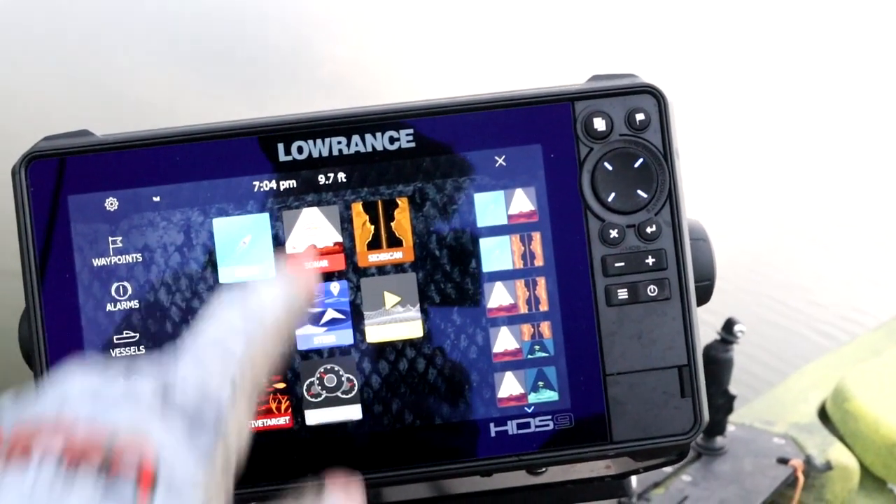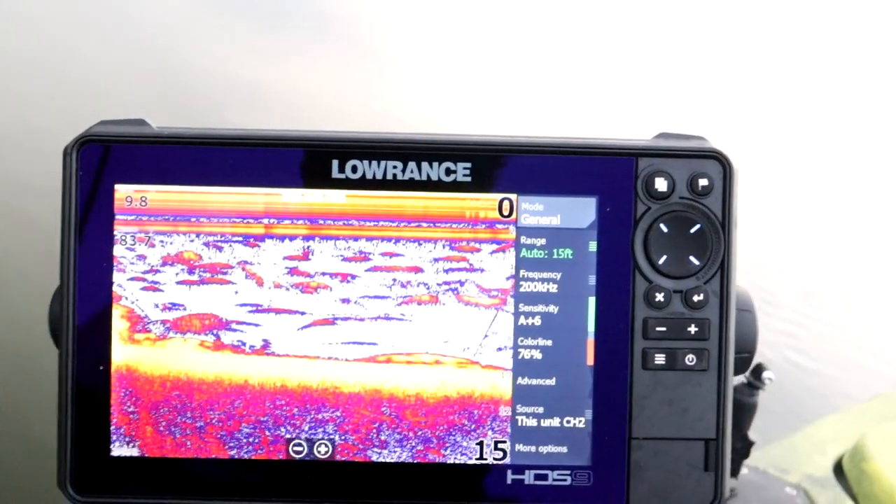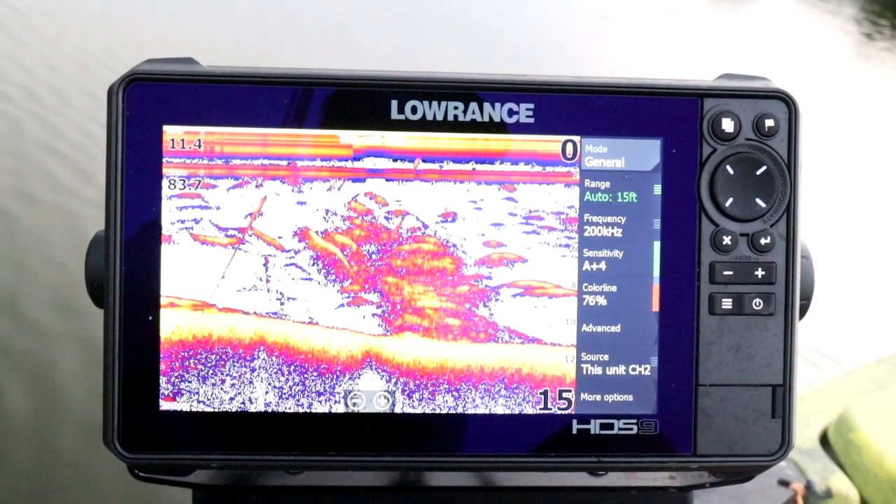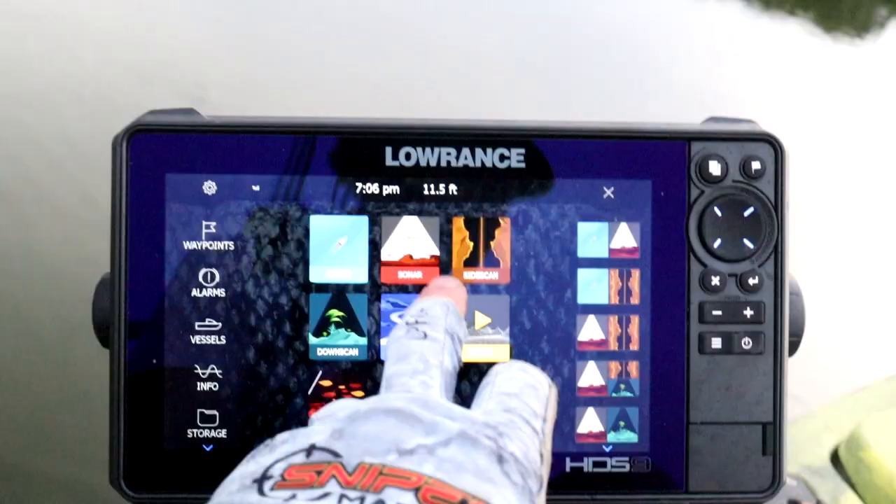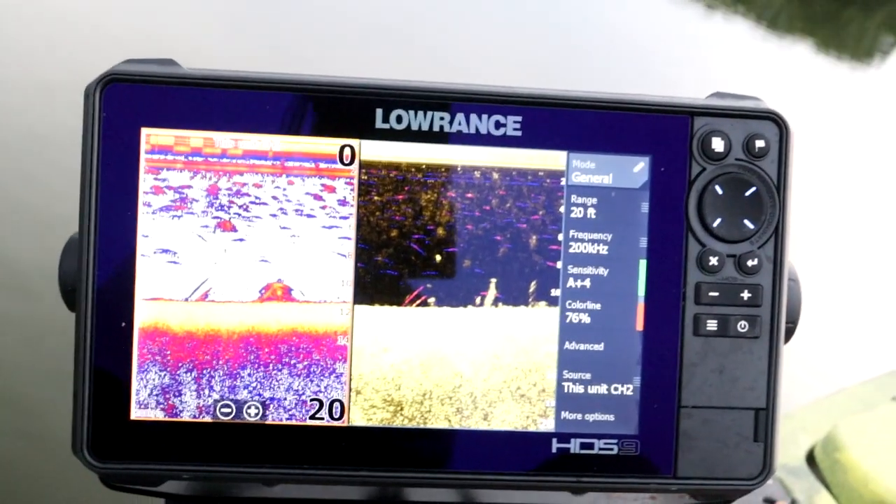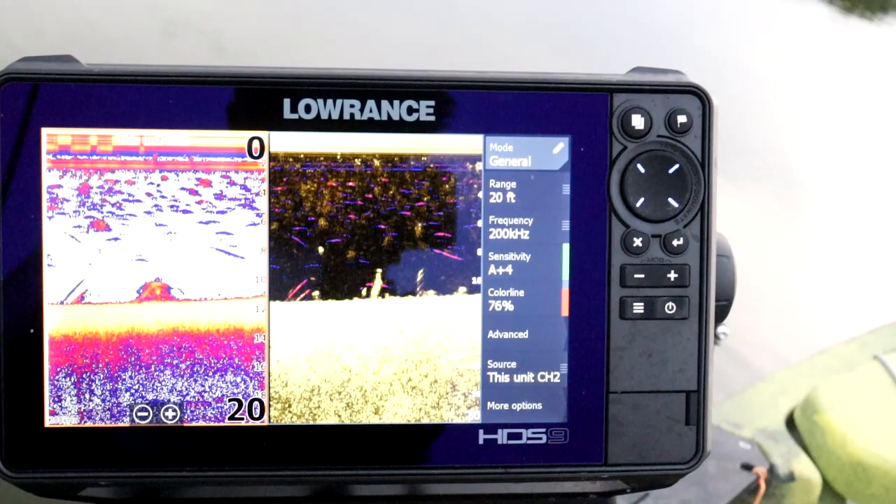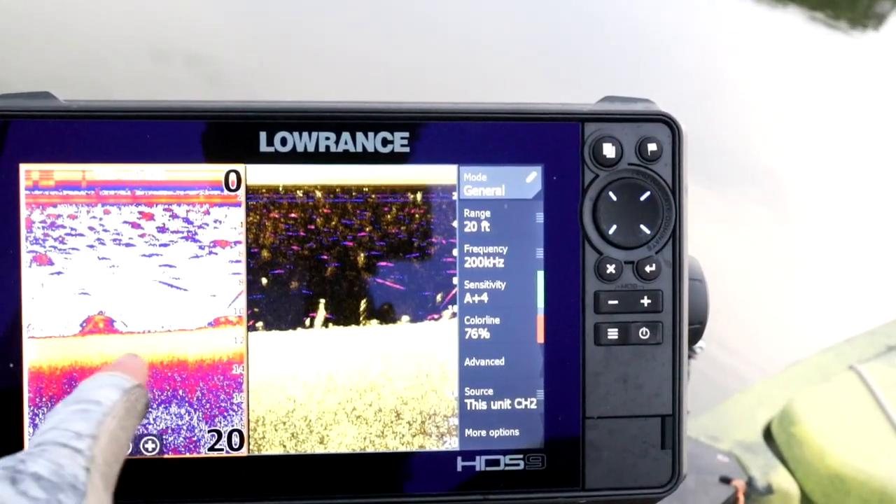The next one that you're going to see is sonar. That's going to be your traditional 2D information. That's going to be where the fish are going to show up as arches. A lot of the structure that you're going to see on 2D, you're not going to be able to really make out exactly what it is unless you split screen that with your down imaging, and that's what I like to do. So that is something that I strongly encourage, and you can actually add that to your combo screen. We'll go over that here in just a minute.